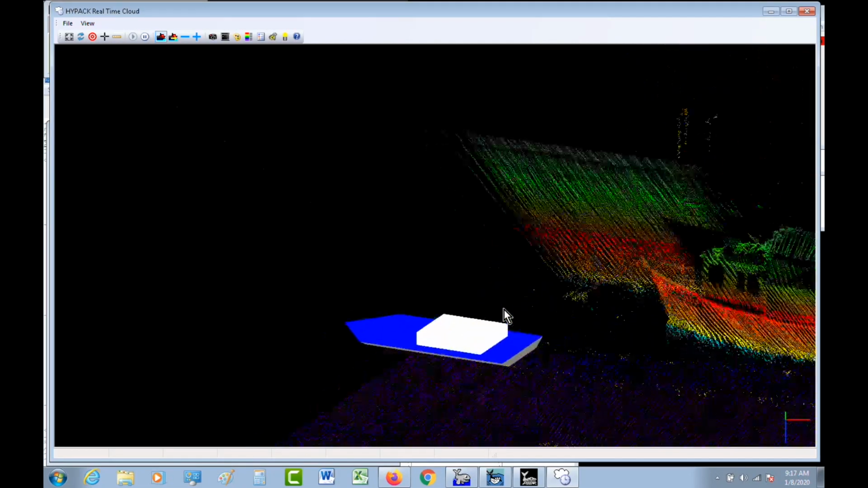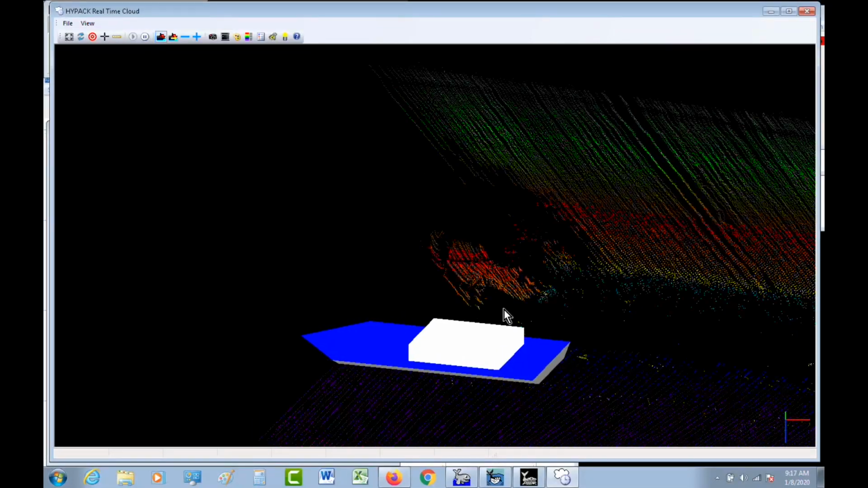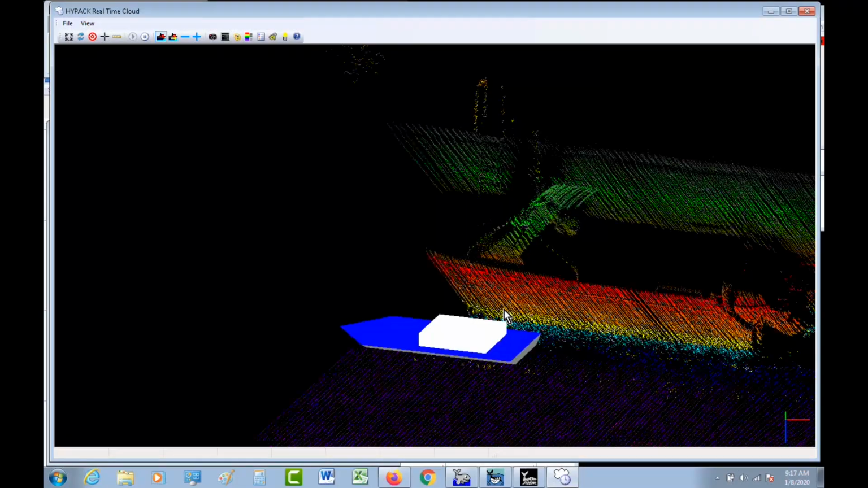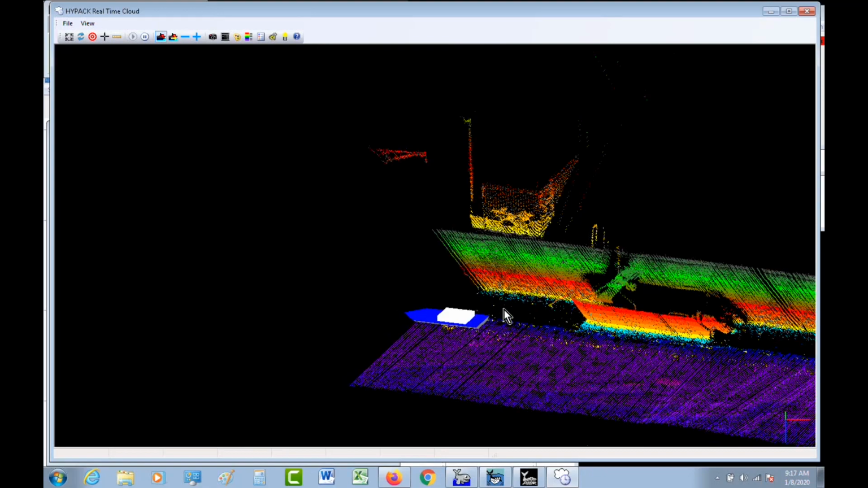And again, also, this is just 4 channels running at one time. Of course, the boat's only running at about 2.5 knots right now. And again, maximum reach of about 100 meters.